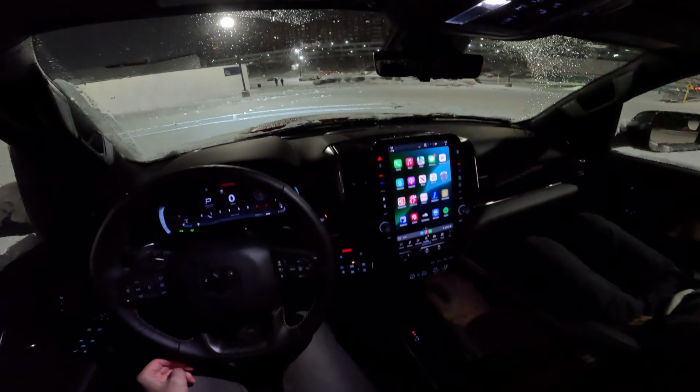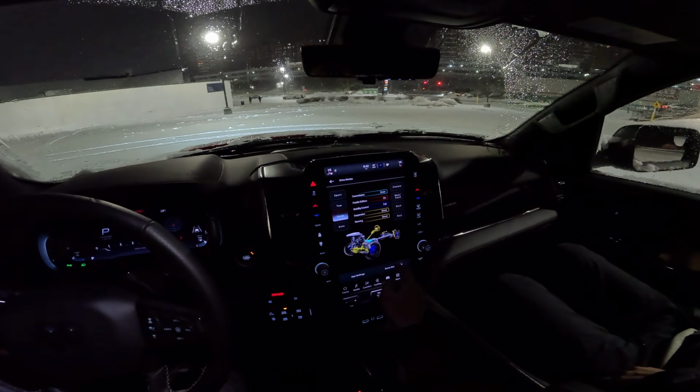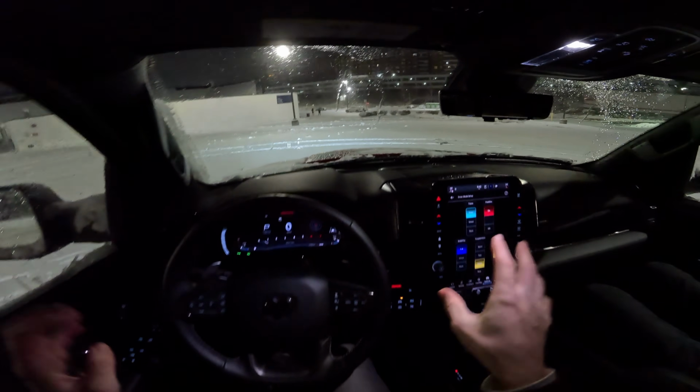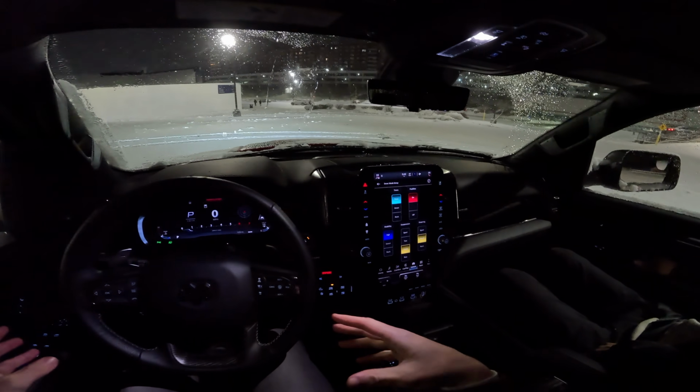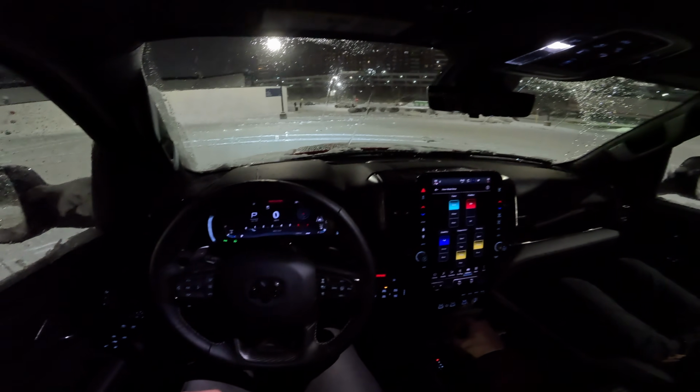And in this center console area over here, we have a snow mode. And honestly, this is a really good mode. It really limits traction in a good way, in a very intelligent way. It kind of limits power. Has a snow mode for the transmission as well, this 8-speed auto. I think it's been able to get through here pretty easily.